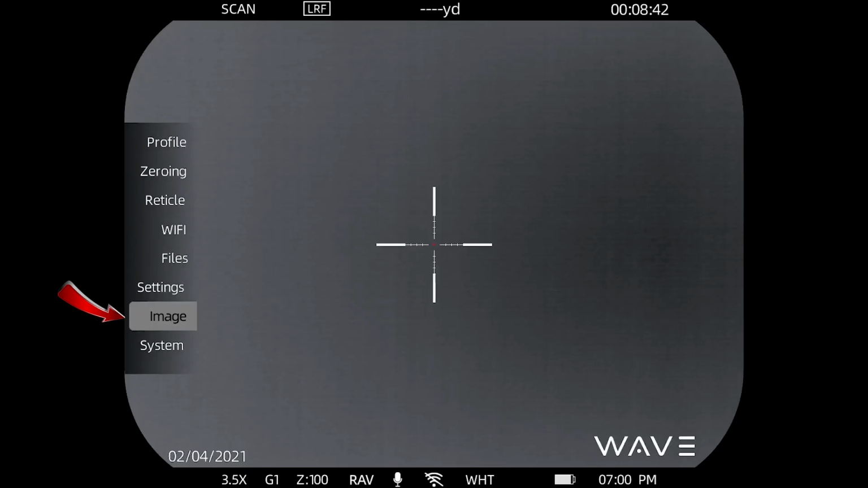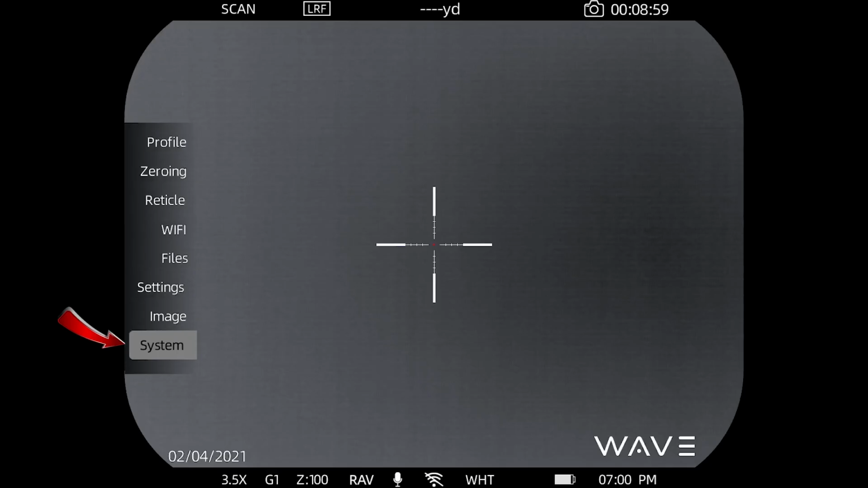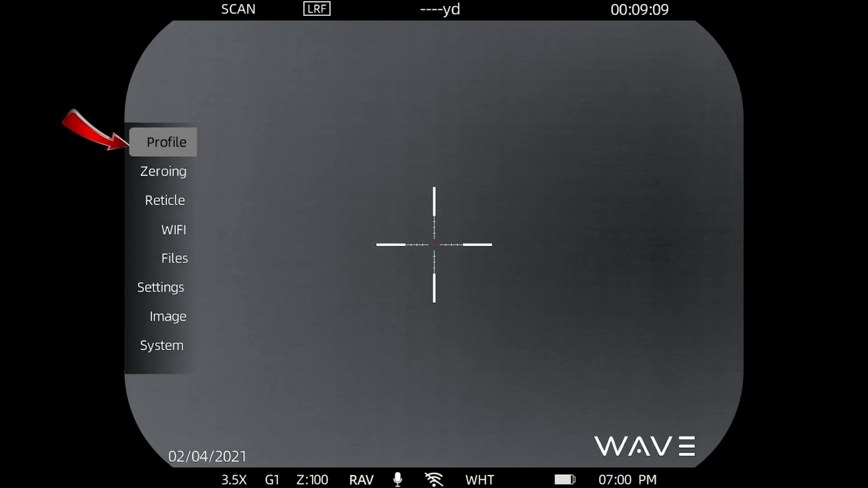The image, this is where you can go in and change some of the underlying settings of the thermal sensor to create an image that makes it look more suitable to your liking and or your environmental conditions. And we'll look at that in a minute. And of course, system, this is where you go in and look at software versions. You can do the updates. You can set time and date information. All right, let's take a look at profiles.